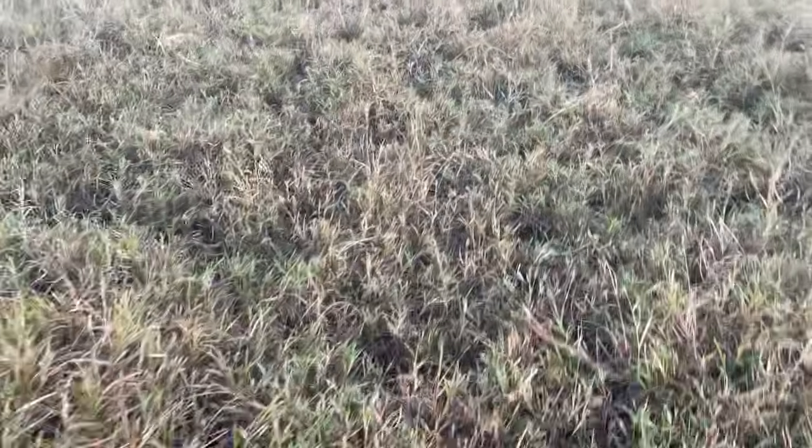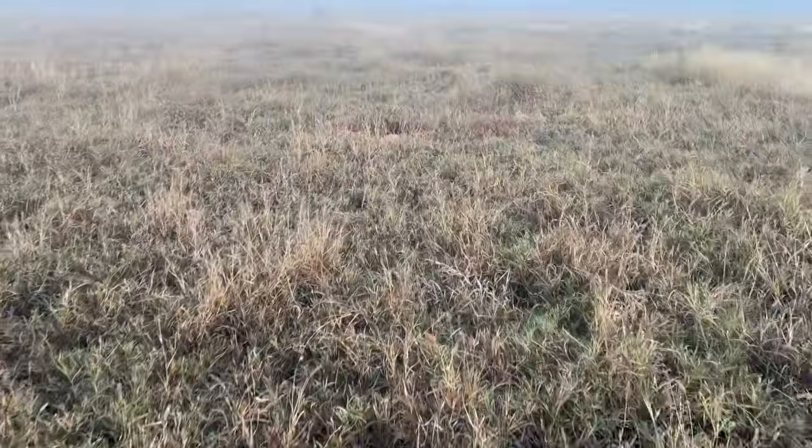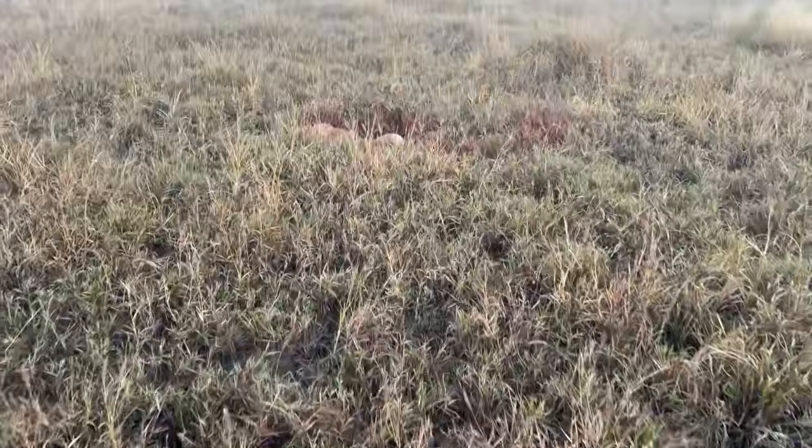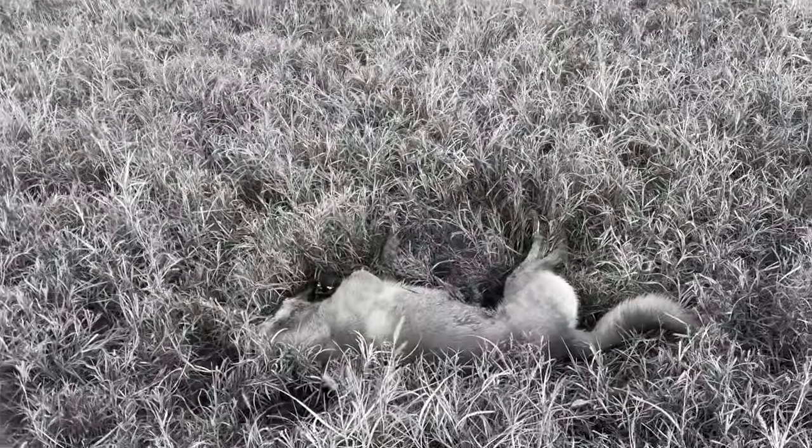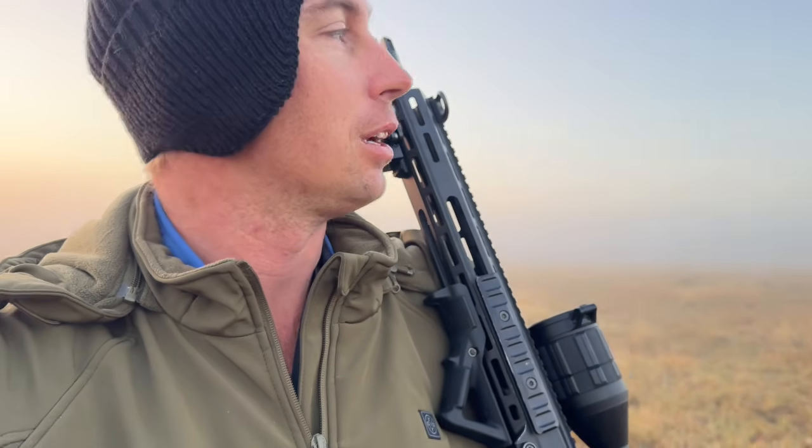I think we got one over here somewhere. Hit him a few times, so it probably did a bit of damage on him. Yeah, you can see the blood over here. I might have to grey this out or something. He's a bit of a mess. It certainly stopped him. These 135 grain hollow points from Sierra certainly do a bit of damage.